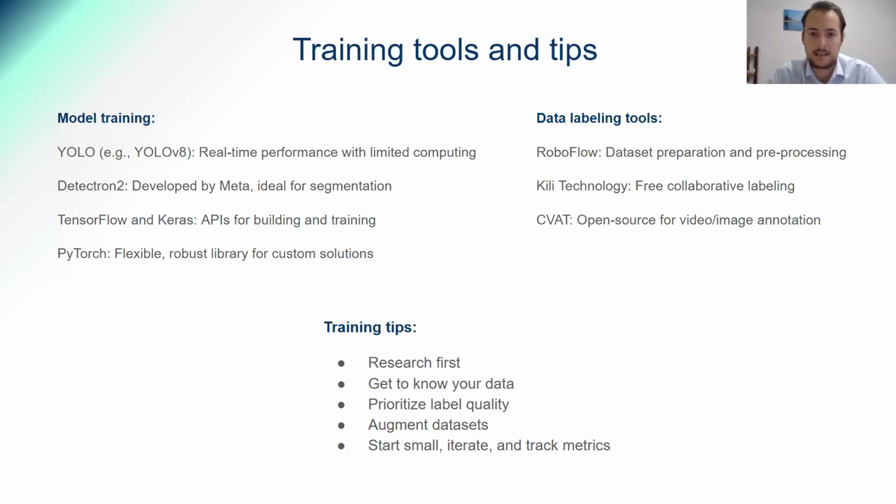For training tips, try to research as much as you can about your project and the application before you start collecting data. See what other mistakes people made, and also their successes. Get to know your data. That's the biggest one for me.